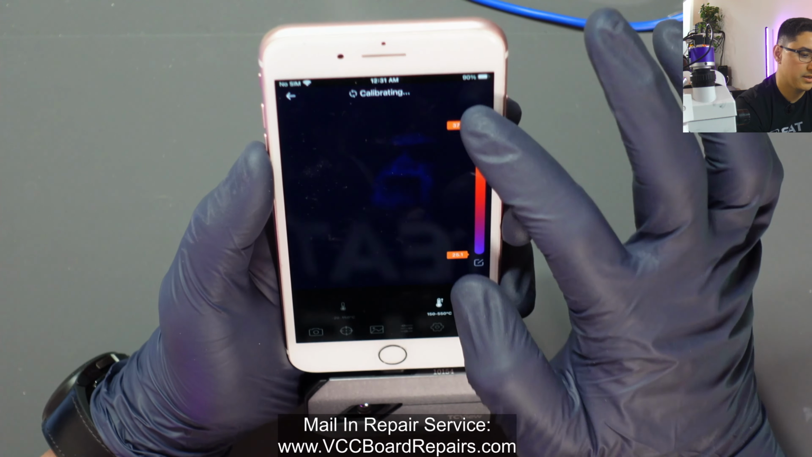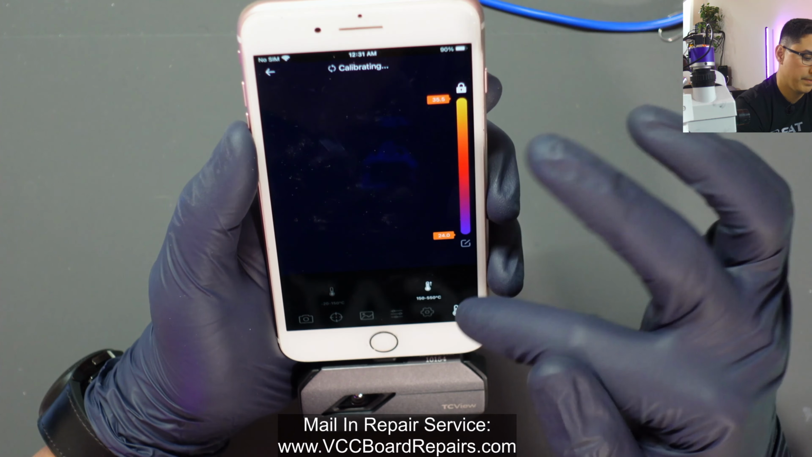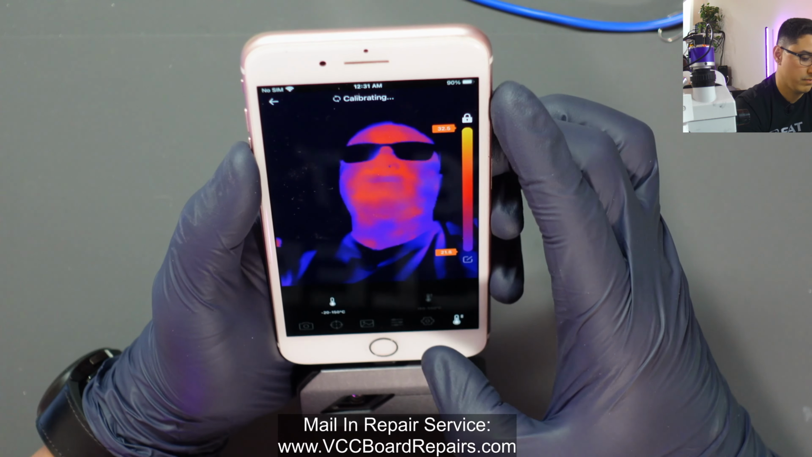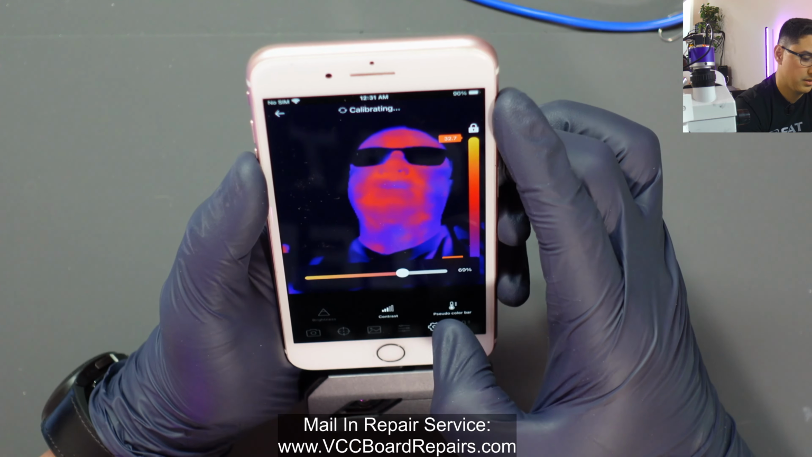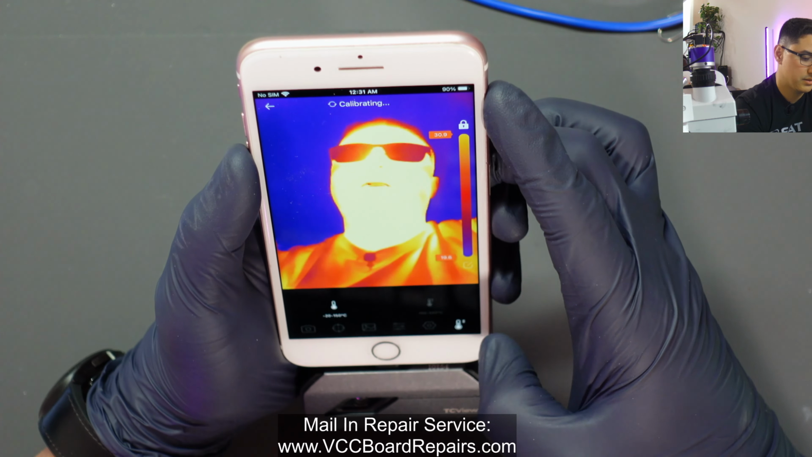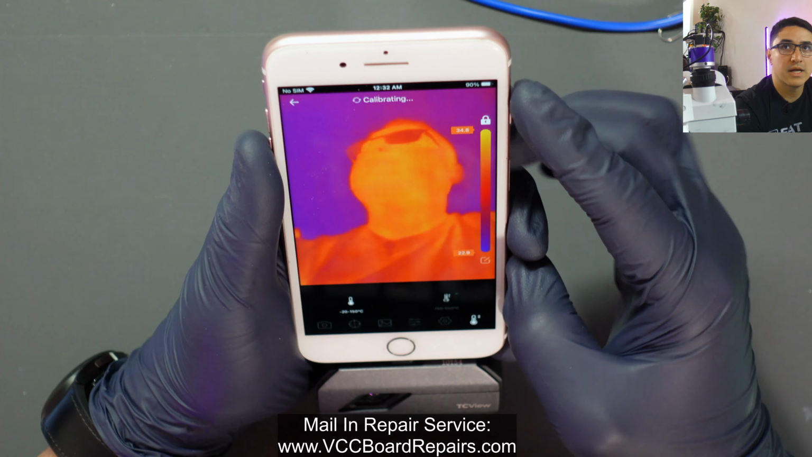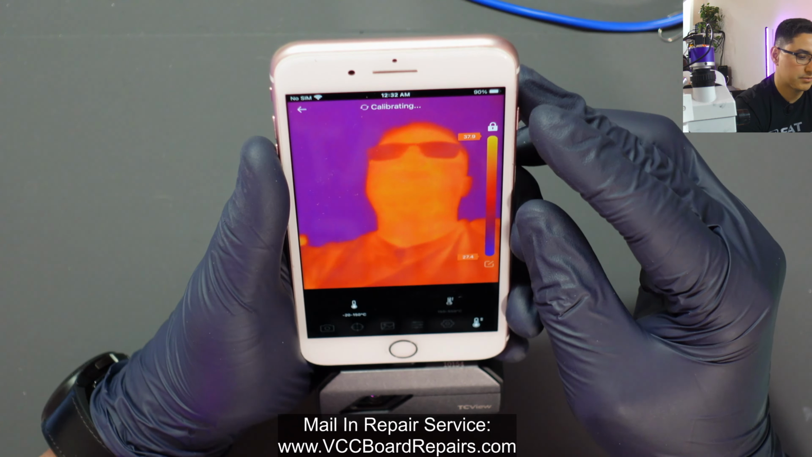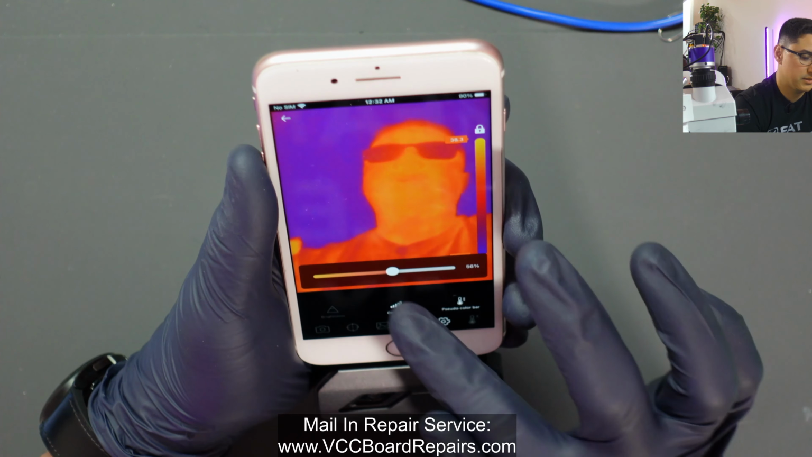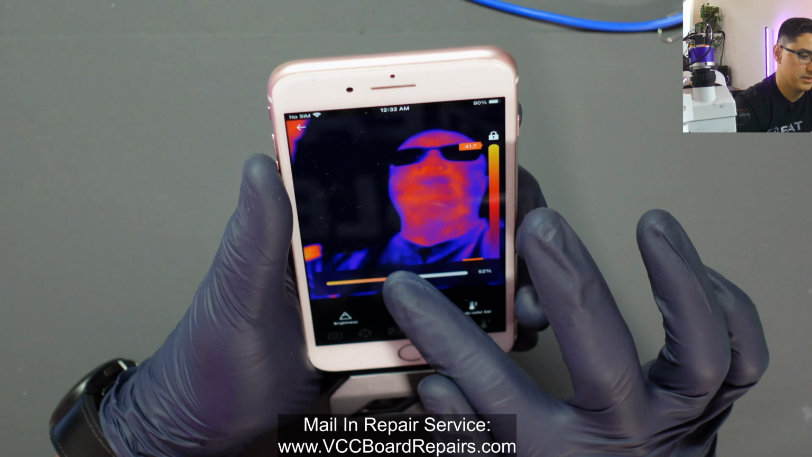And I think I'm not hot enough to really register here. So let's go back to the other mode. Actually, it might have been the contrast and the brightness. Let's go back to this one. It's calibrating, so it's taking a little bit. All right, so we go back to the settings, adjust the contrast, and we could adjust the brightness.